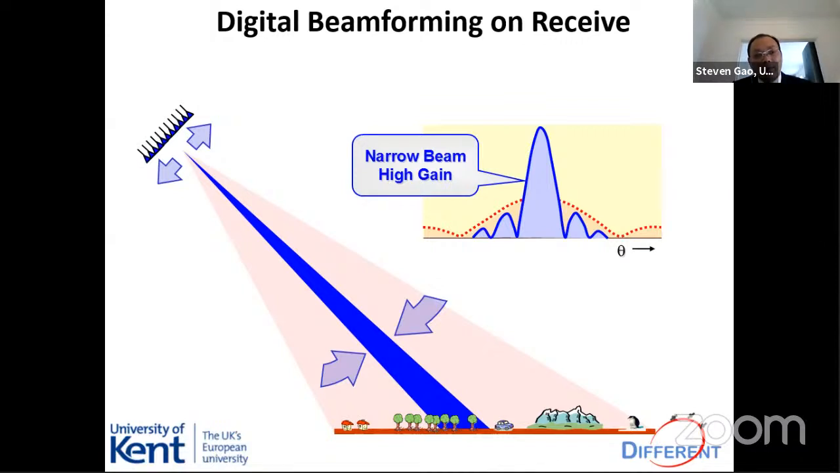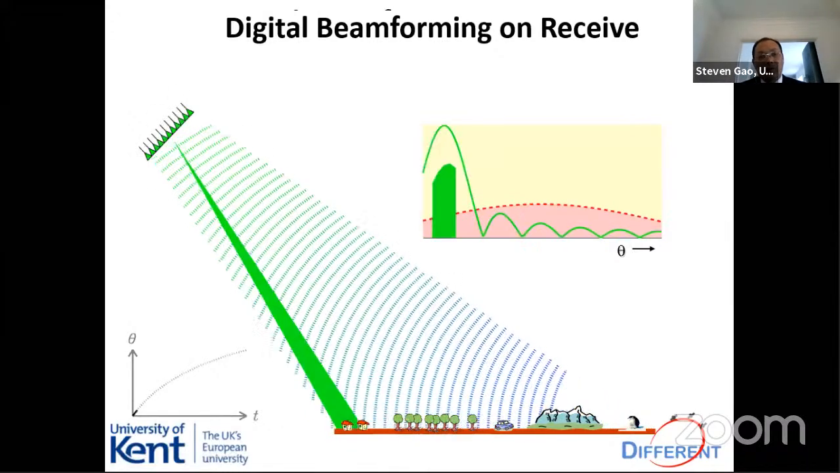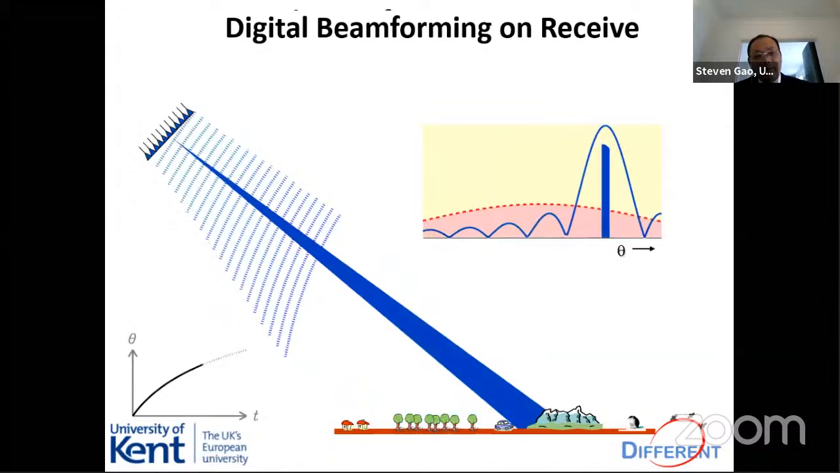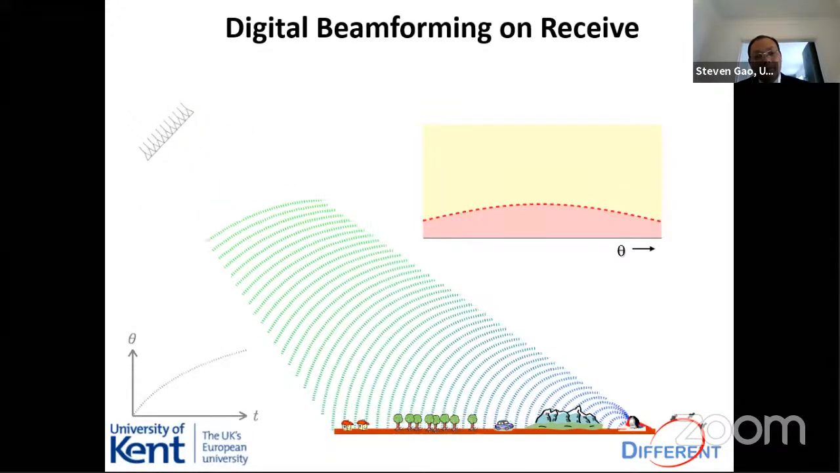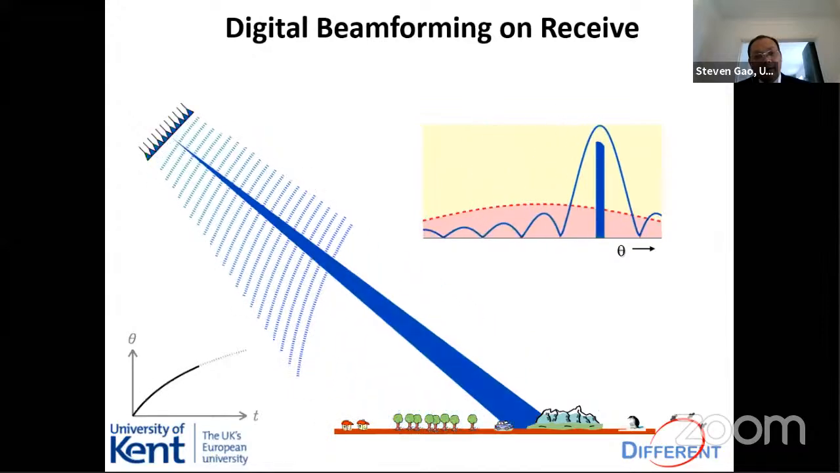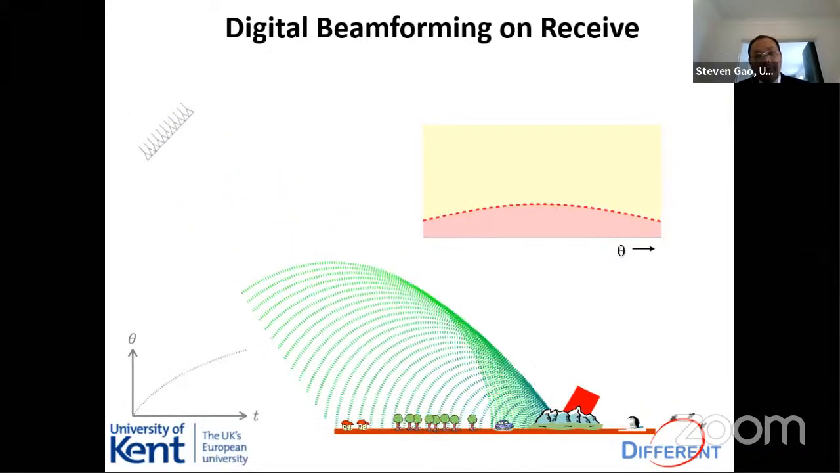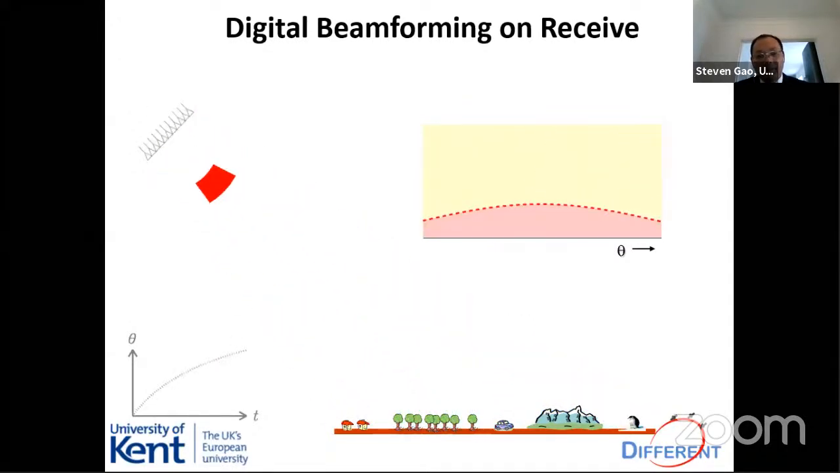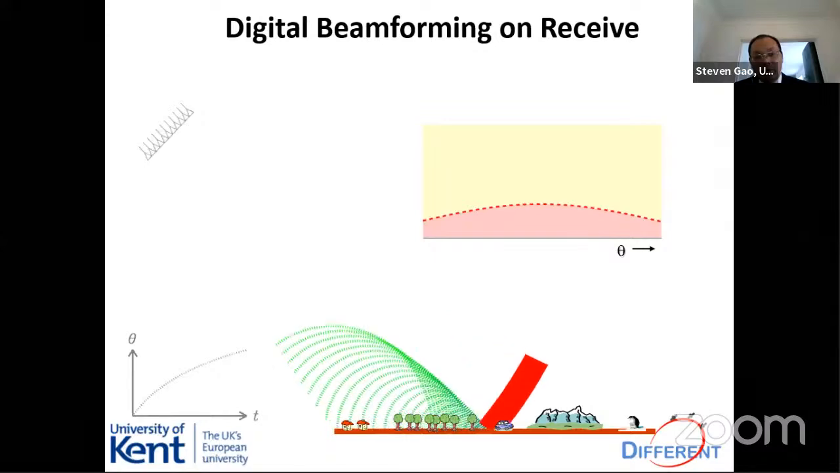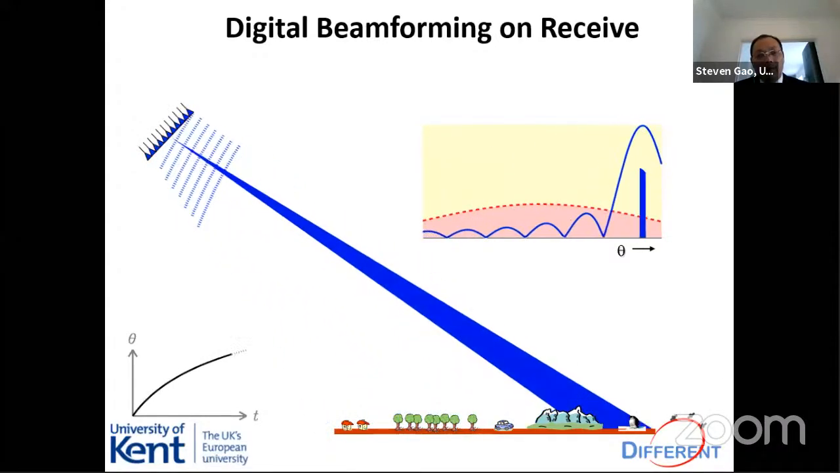But then by scanning the beam in the receiving case, we can achieve wider swaths and also high resolution. You can see in transmitting we transmit a wide beam. Then in receiving, we have a high gain beam, but scanning, so we can cover all the area we want. This is called digital beamforming on receive. In this way, we can achieve high resolution and a wide swath simultaneously. So this is the key idea here.